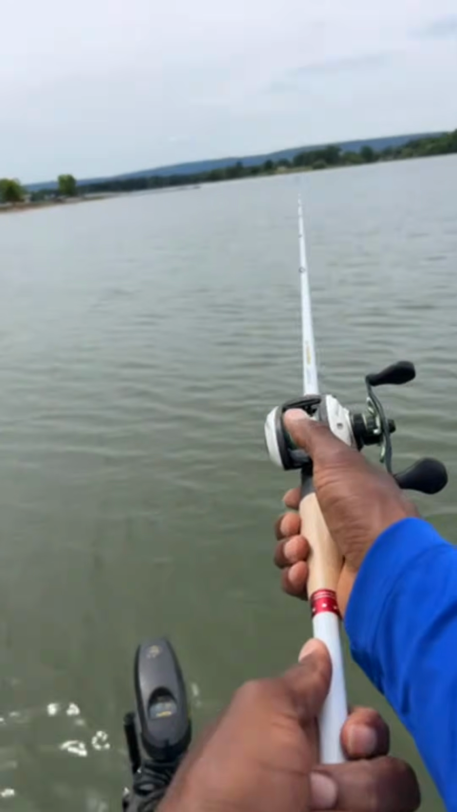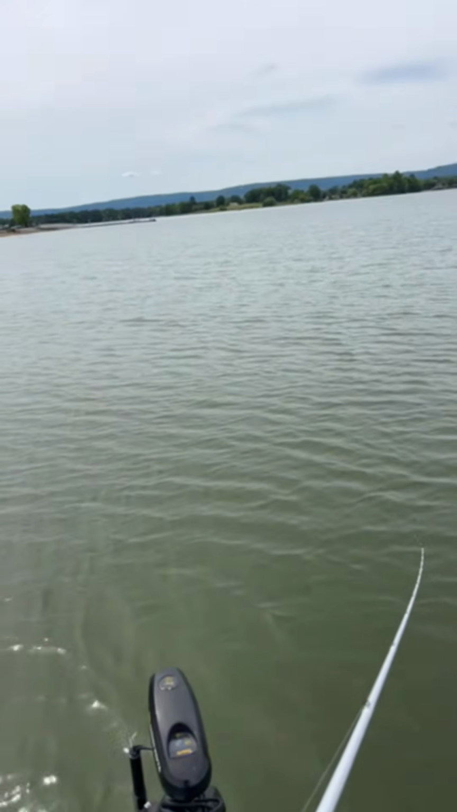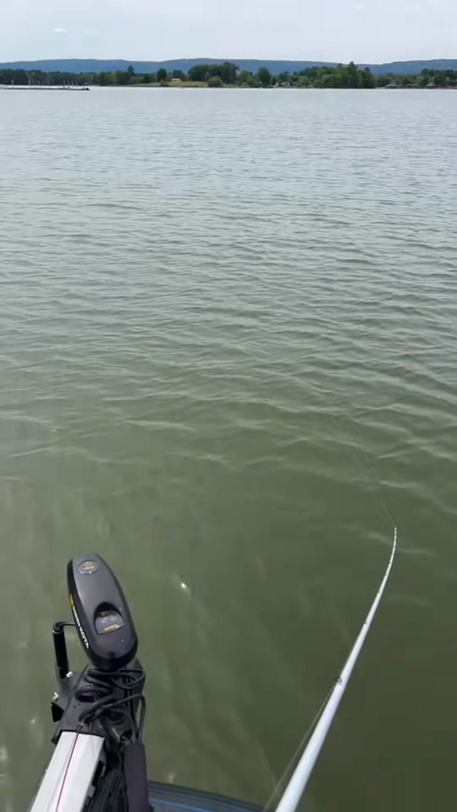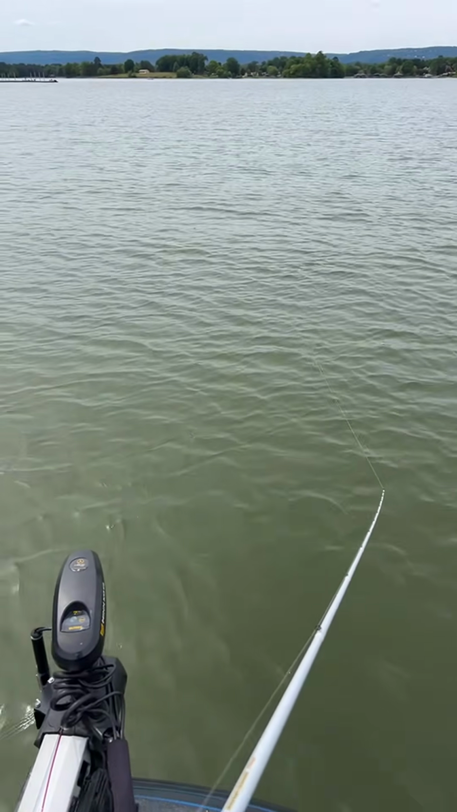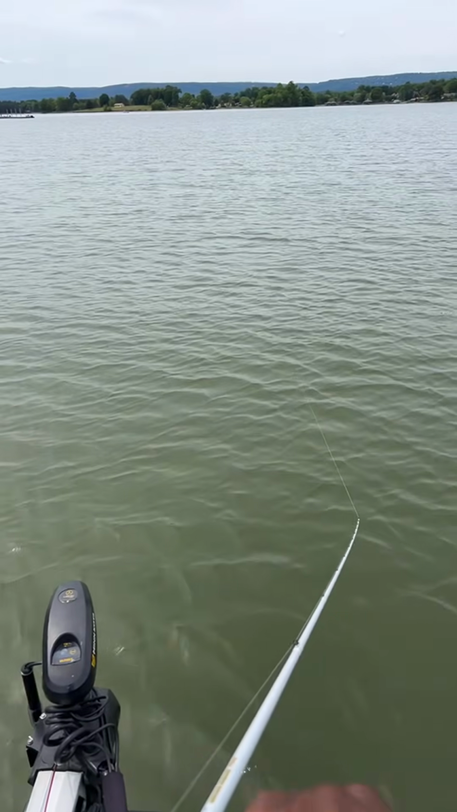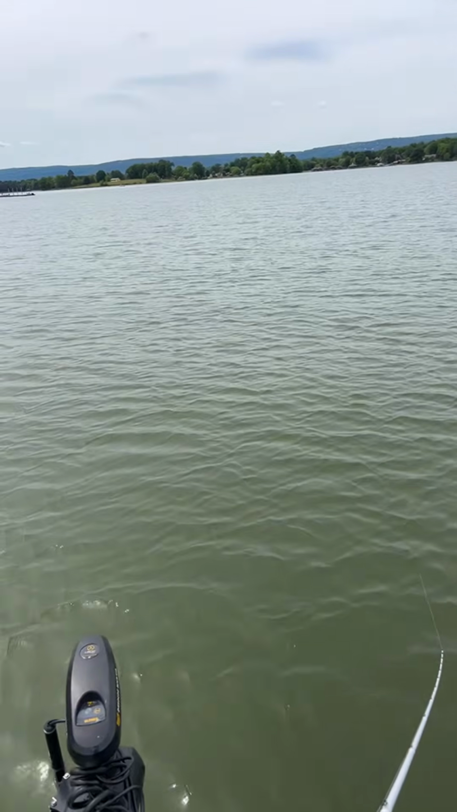Oh, I saw Jacob Fouts a little earlier today. Does anybody know who that is? Jacob Fouts. He was at the ramp whenever we were putting in earlier today, around 10 o'clock.